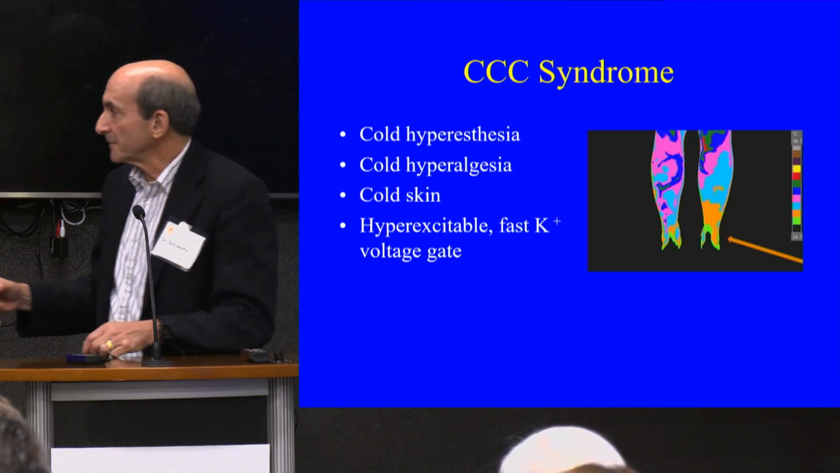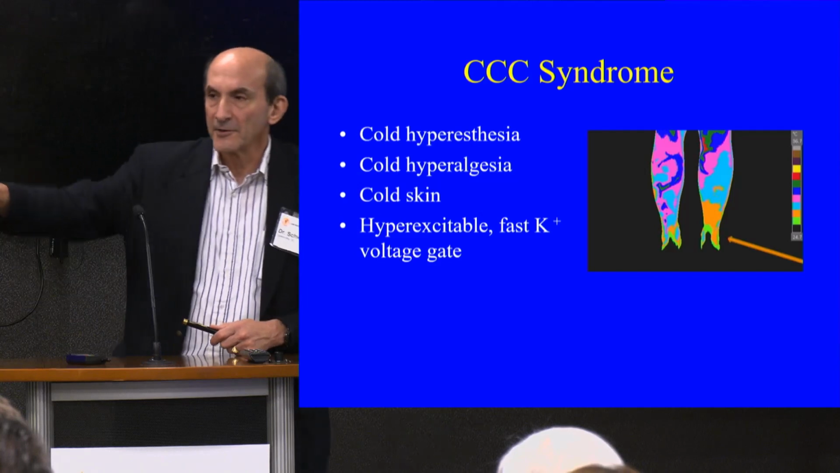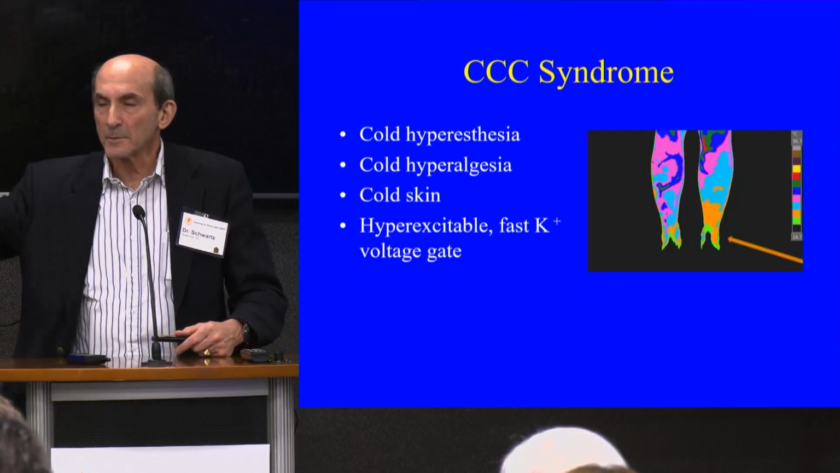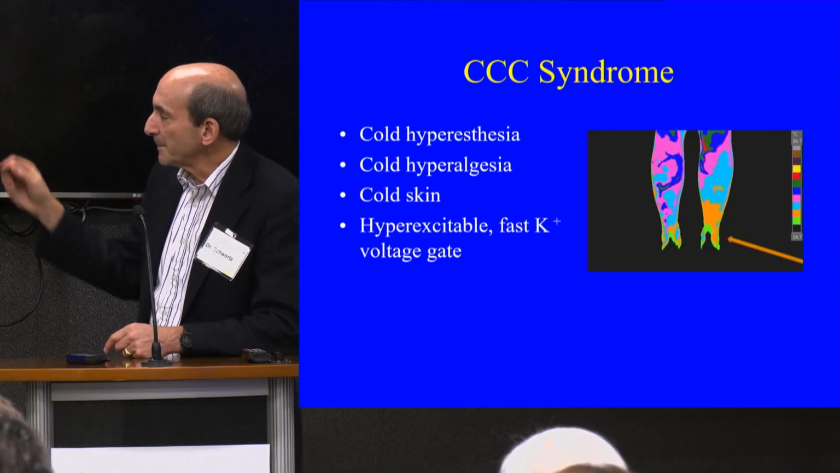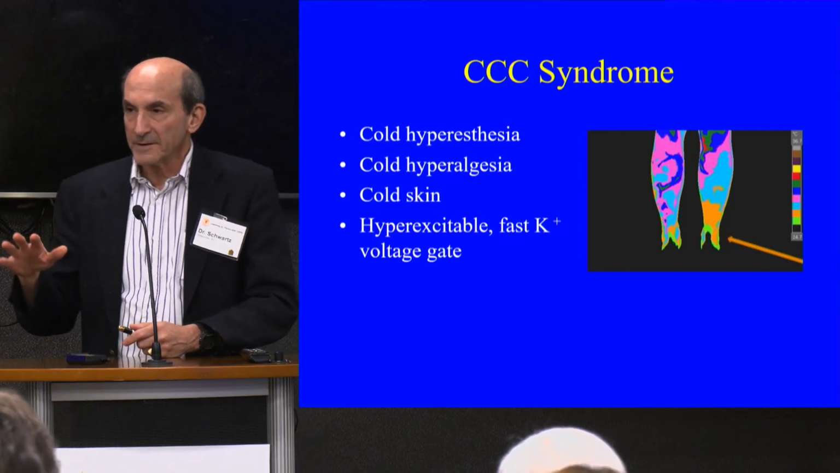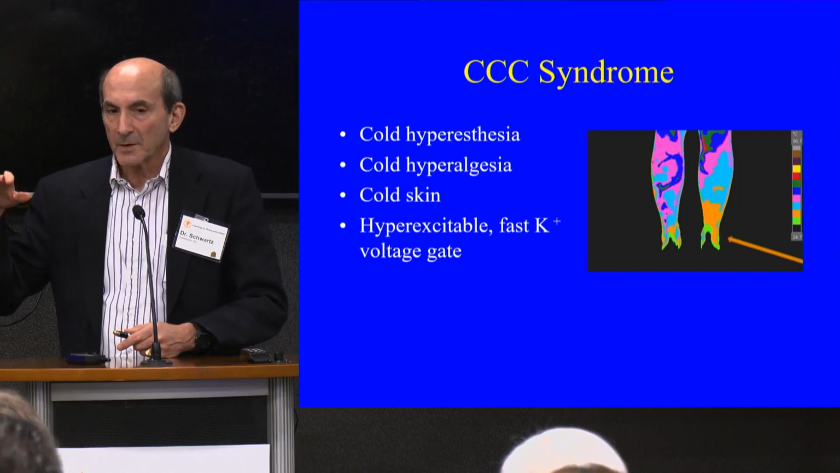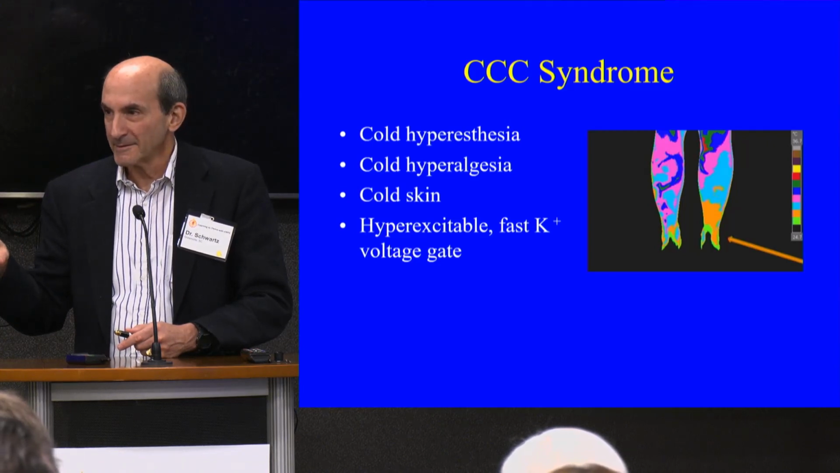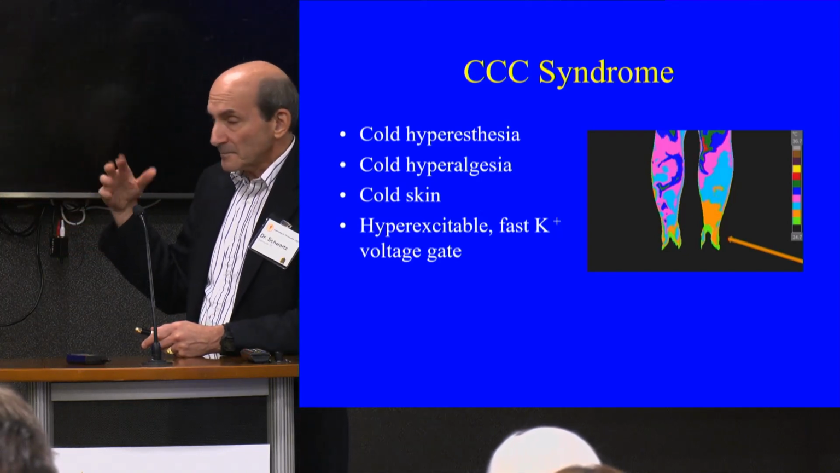In this subset, we have a very intense area of coldness, but it's usually distal, farther away. They don't do well with stellate blocks. They don't do well with epidurals. It's just too far away. They just don't do as well, okay? And we call it cold hyperesthesia. So in the presence of cold hyperalgesia, you're very, very painful to cold, but you don't actually appreciate that it's cold. You appreciate that it's pain. Okay? That's called the CCC syndrome. That's the way it presents. Your skin is cold.